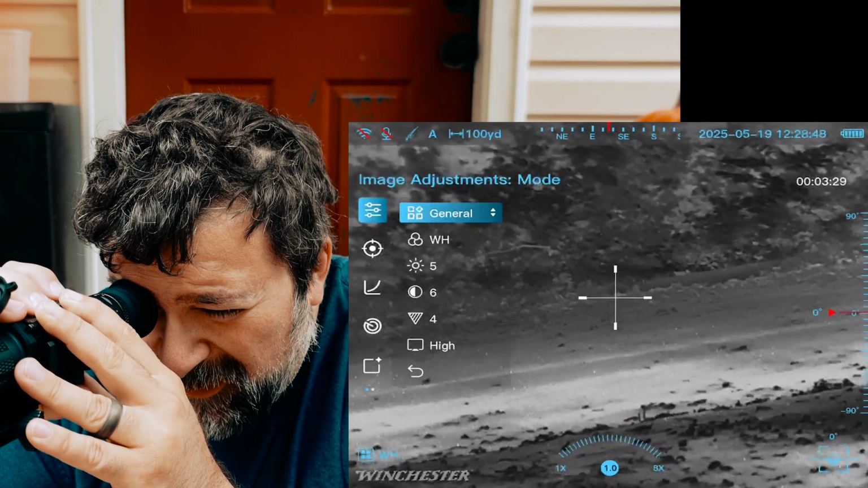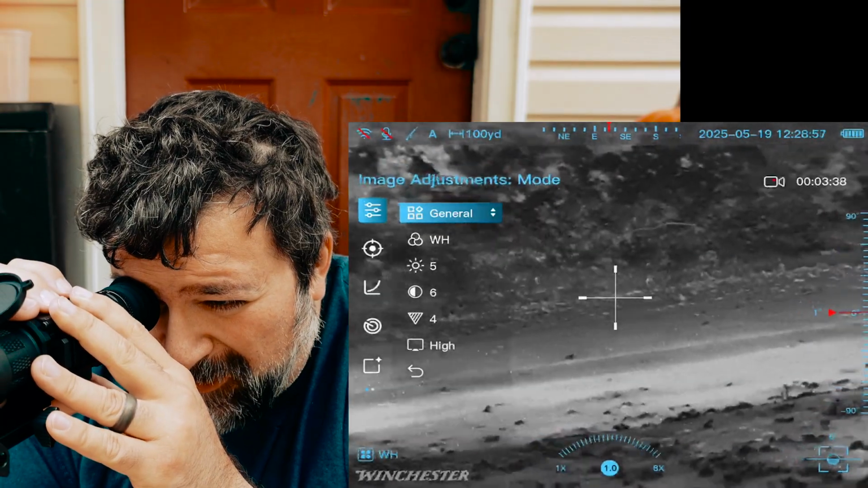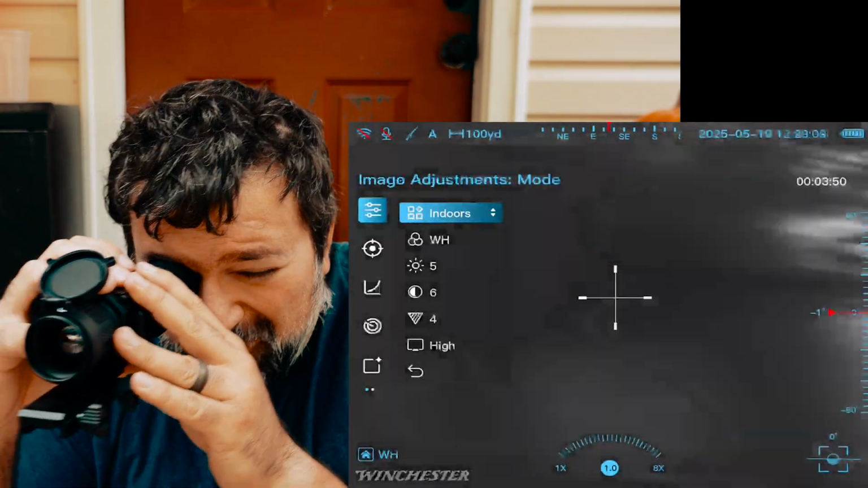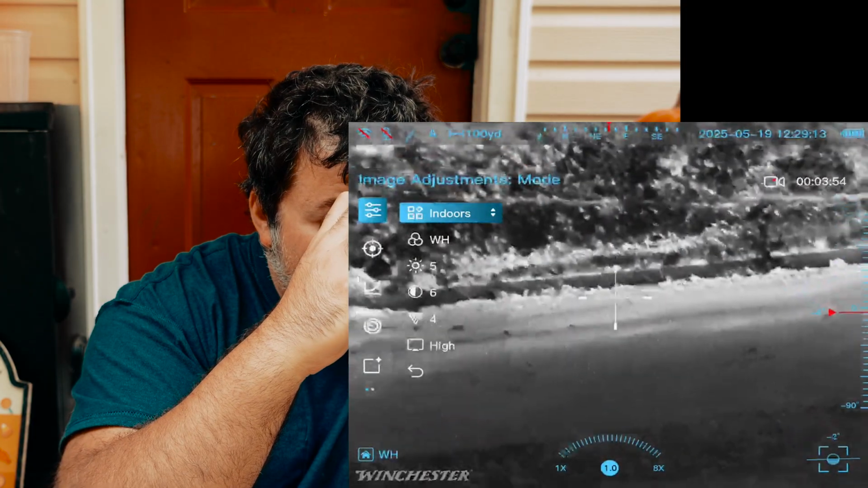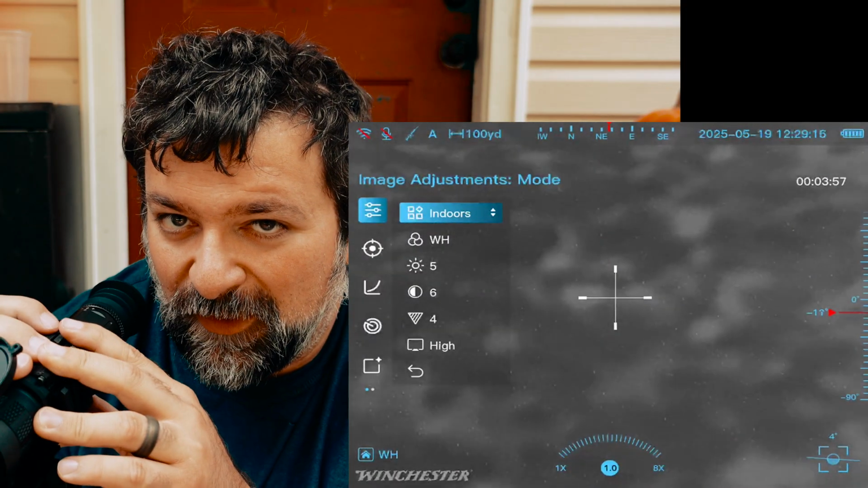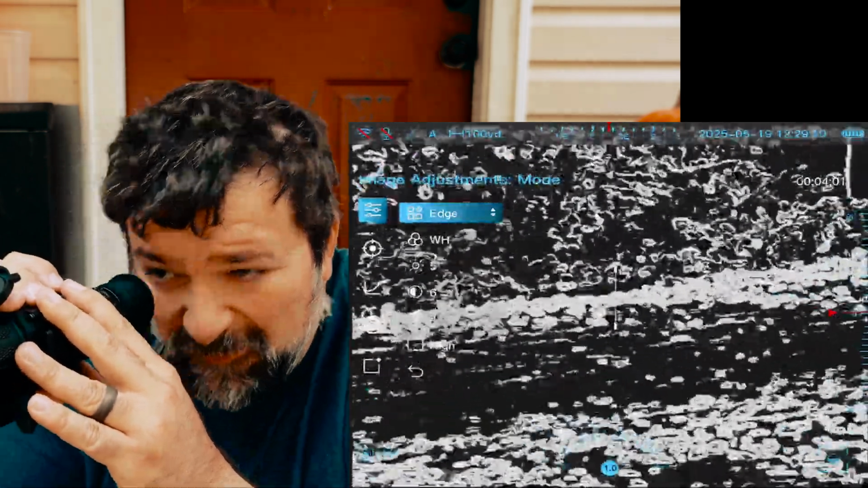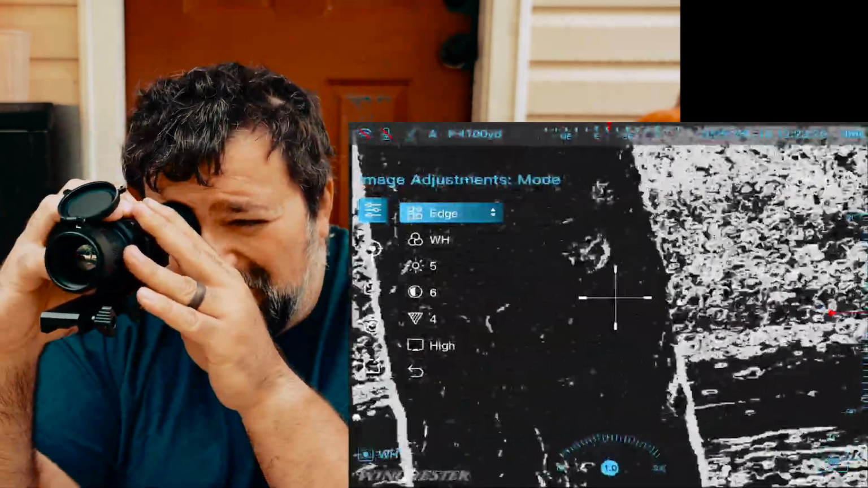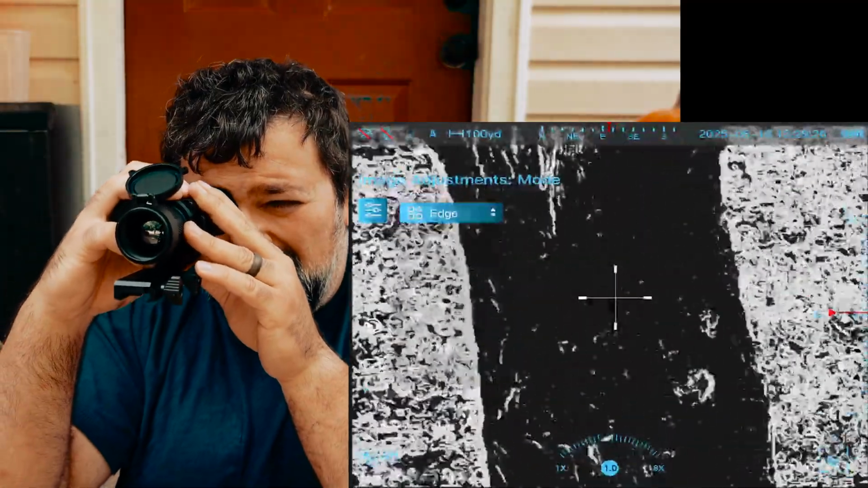You've got general, which is going to be more just like a basic, typical thermal profile. You've got indoors. This was kind of cool. It's actually got an indoor profile, so it should help you in those more intimate exchanges. And you've got what is one of my favorite features, edge. So what this does is it essentially creates like an outline of what you're looking at.